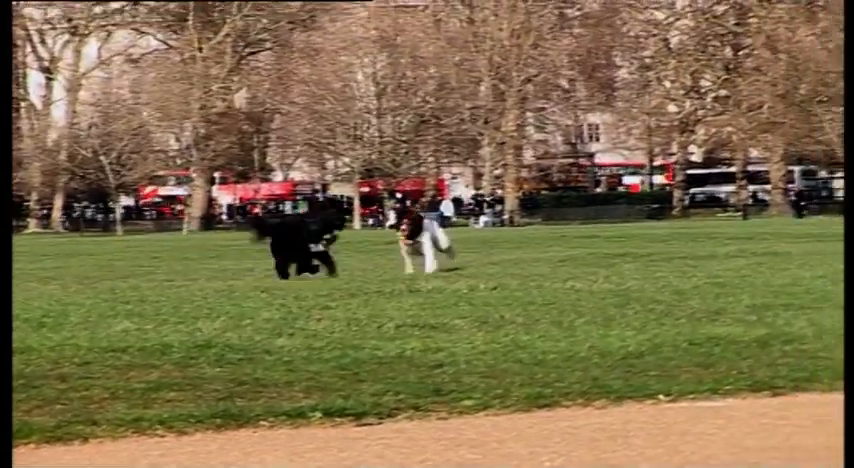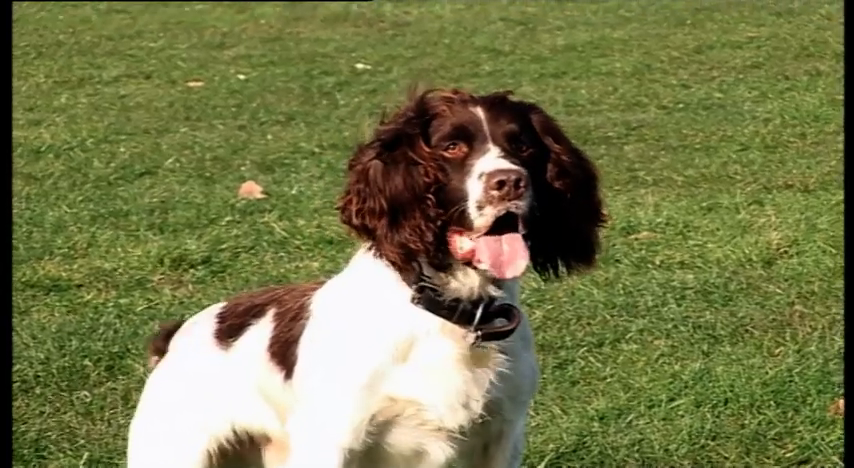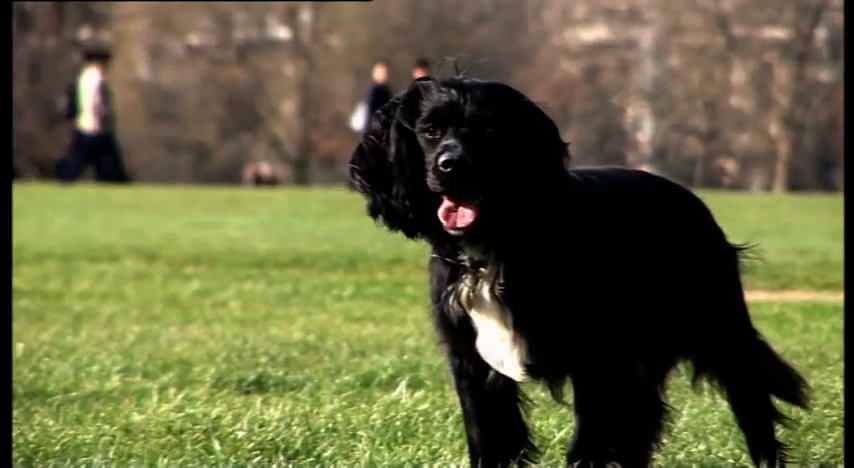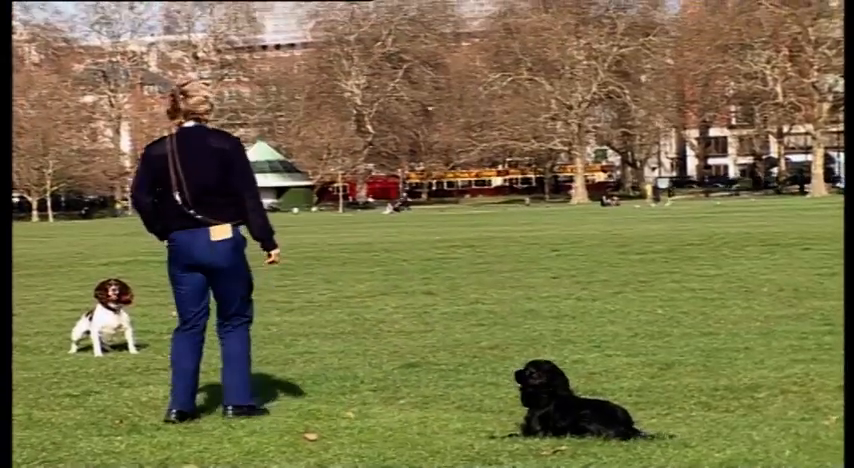Hey, good boy. This is playtime. They need to make the best of it. When Diesel goes on duty today, he and PC Gibson are going to be leading a crackdown on drug dealers in North London. Leave. Good boy, leave. Hey, good boy.